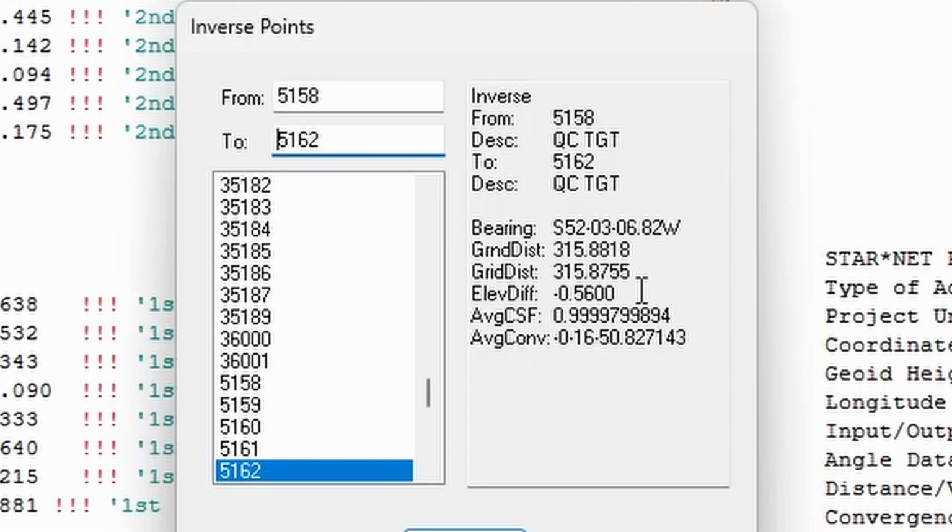When I inversed between the coordinates of those same 2 targets as they were defined via reflectorless measurements taken from the total station control network, I got a horizontal ground distance value of 315.882 feet and an elevation difference of negative 0.560 feet.